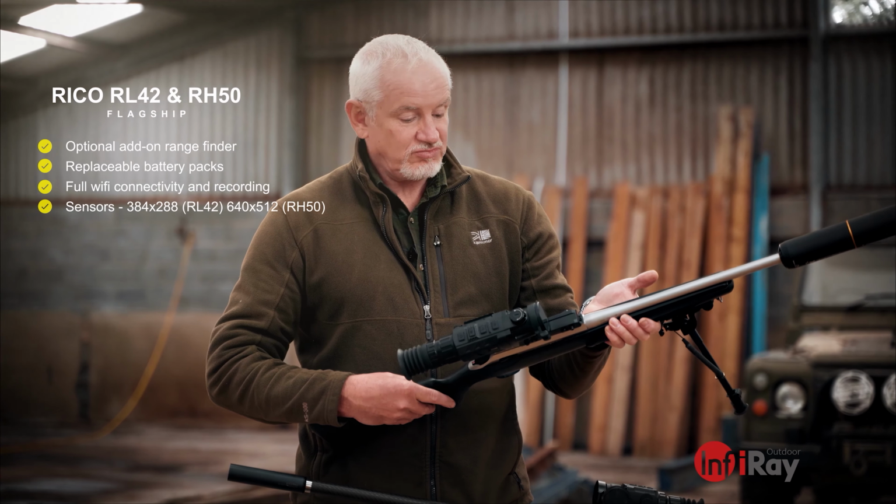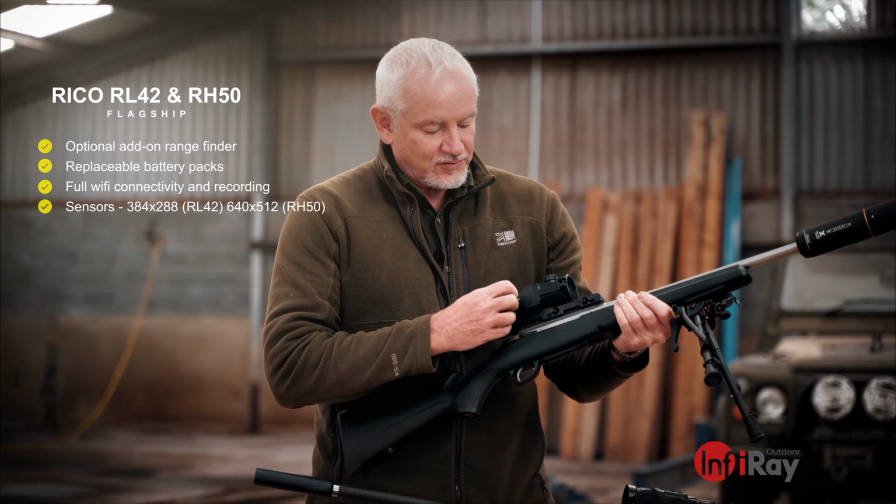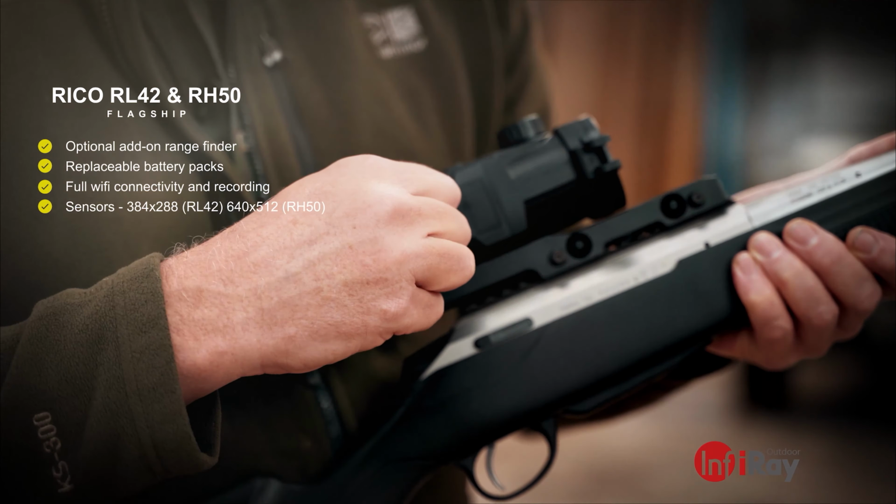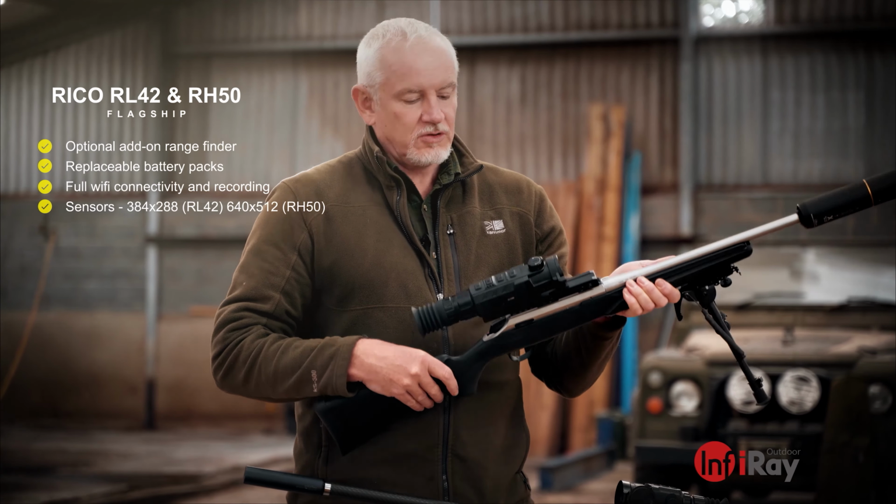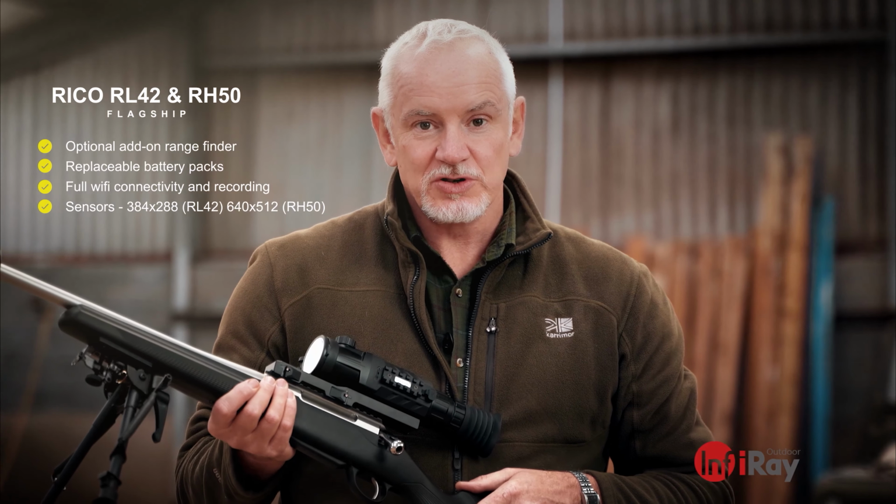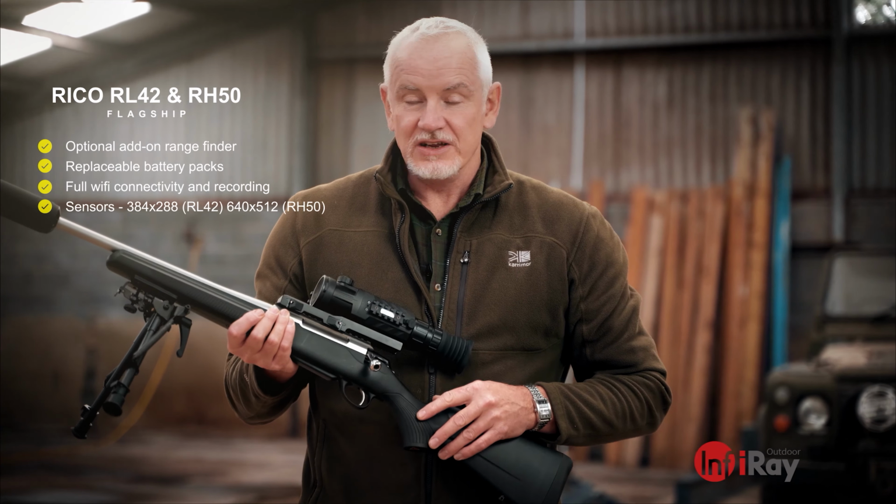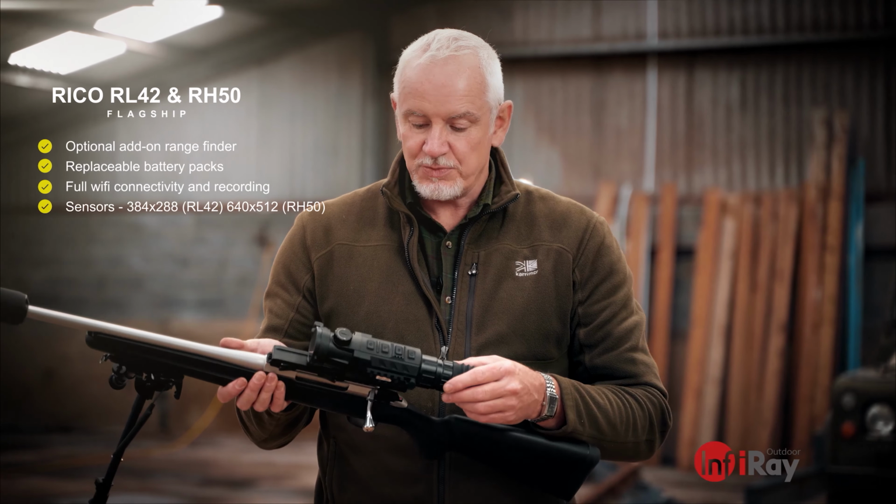It's a nice heavy duty kind of military spec piece of kit. One of the nice features, these little removable batteries. Always take one out in the field as a spare. You run a little bit short on power, bang it in and you're good to go. One of the main things about this is the Picatinny rail on the side, and that is for the optional laser rangefinder, so you can plug that in, talk to the scope directly, so you can range targets in the field and take your shots. It's an impressive piece of kit.